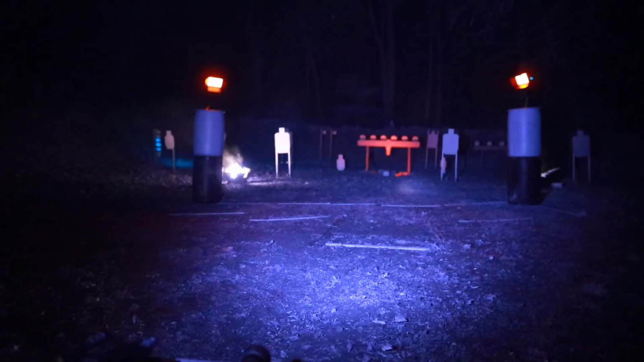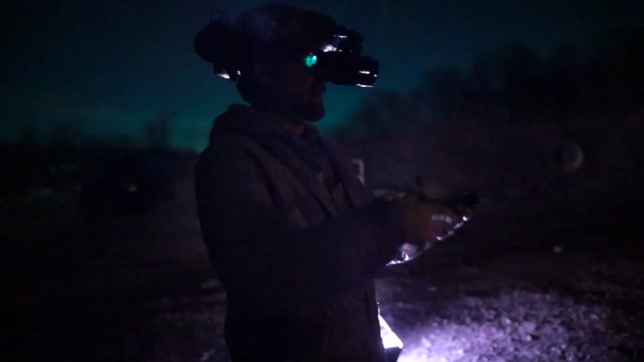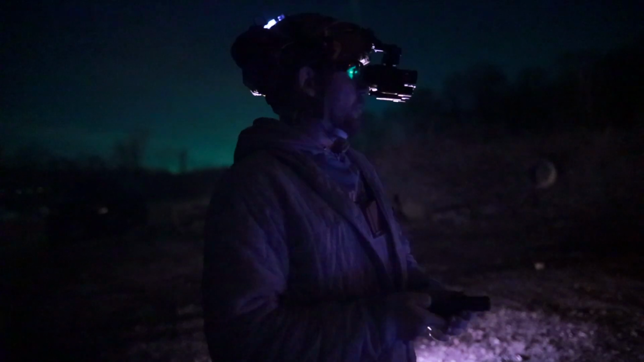Moving on to the WML. WMLs put out a decent amount of infrared, but as you can tell, there's literally no focus beam whatsoever. And I think the reason for that is WMLs are primarily designed to be a white light, and I think that the infrared is kind of an afterthought. If you're going into a room or whatever, this has enough that it'll light up the room, but it is just a massive amount of flood, and you're not gonna get any focus really.